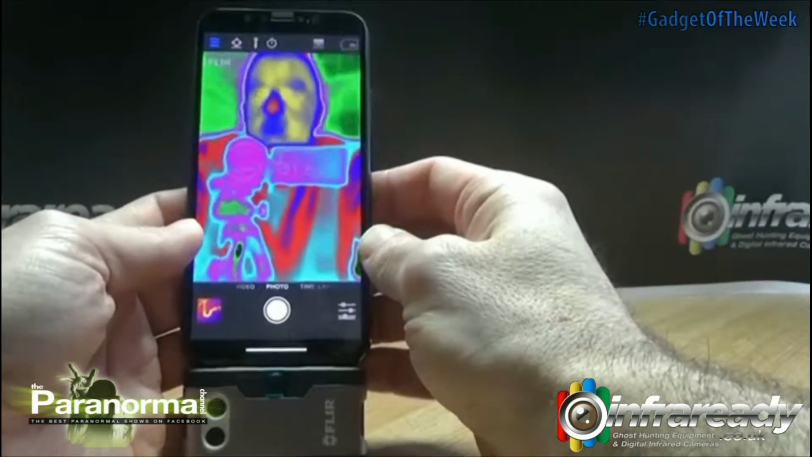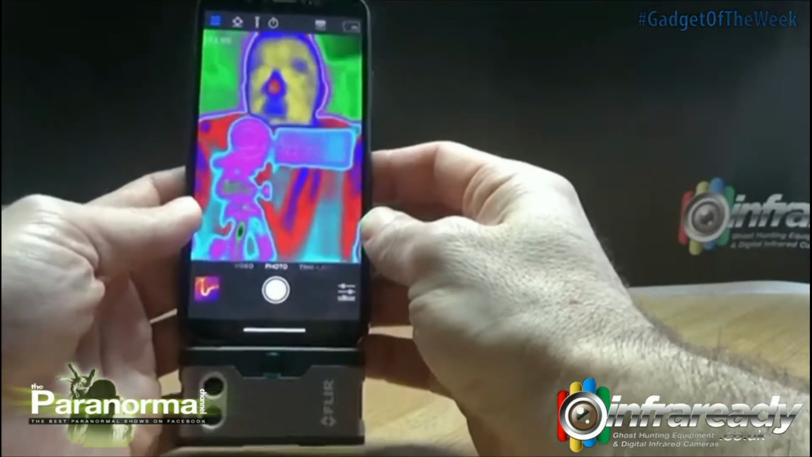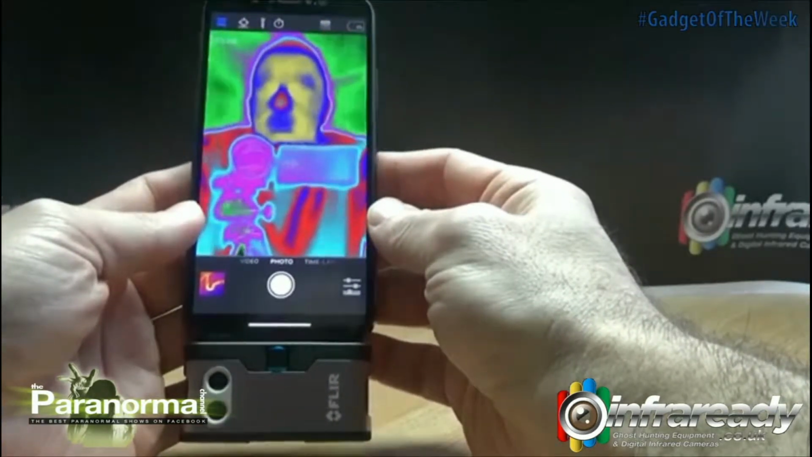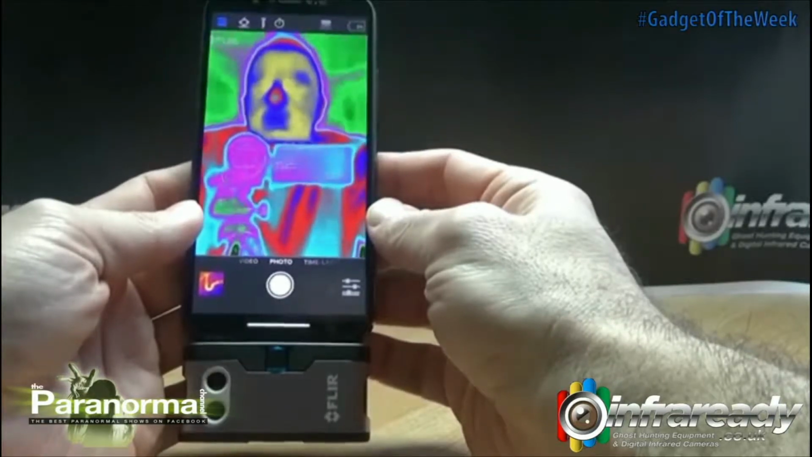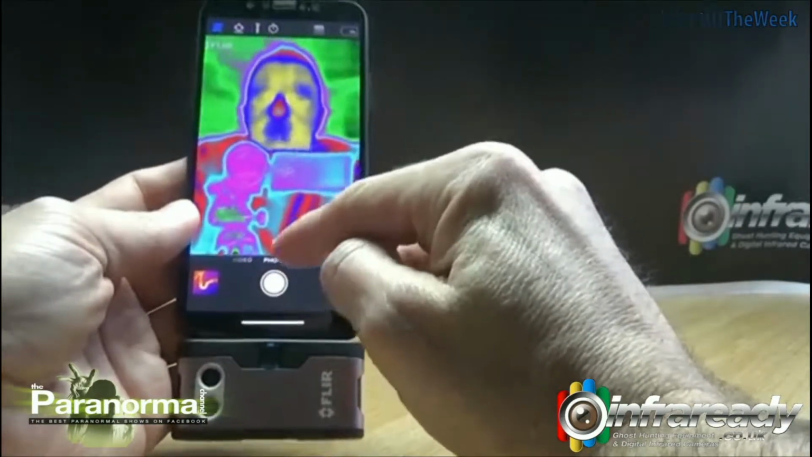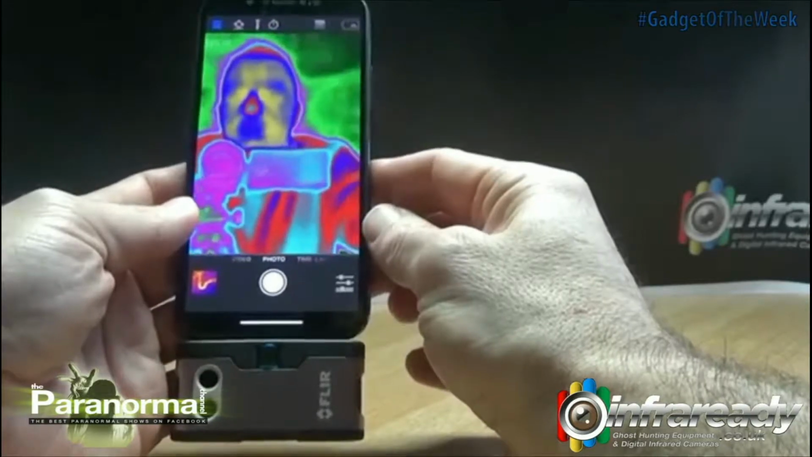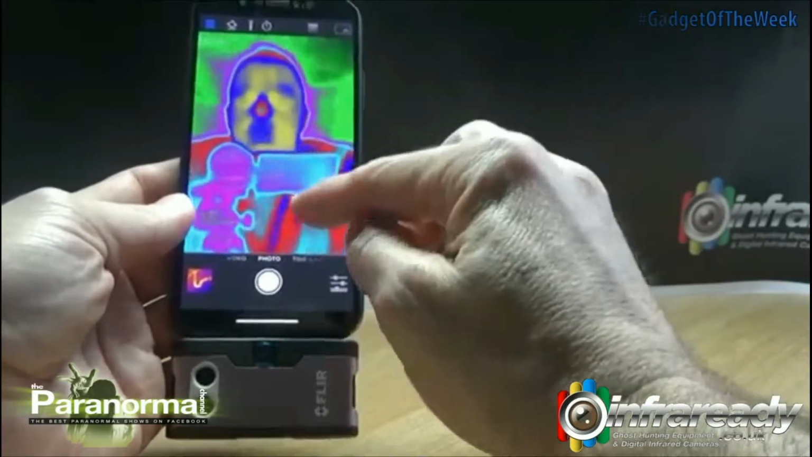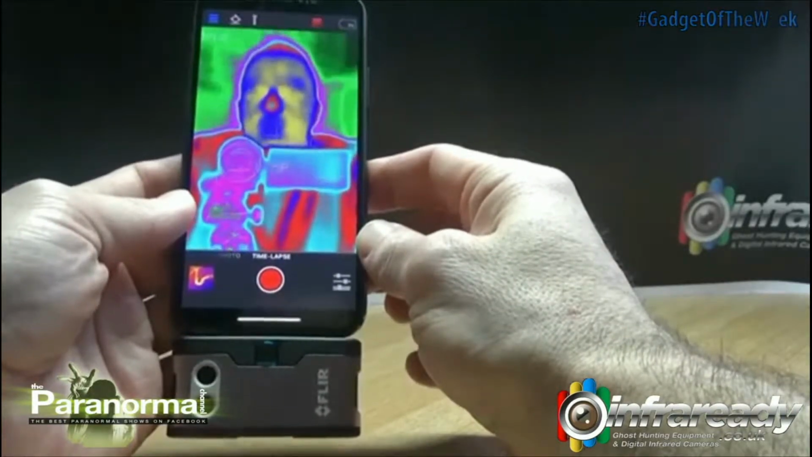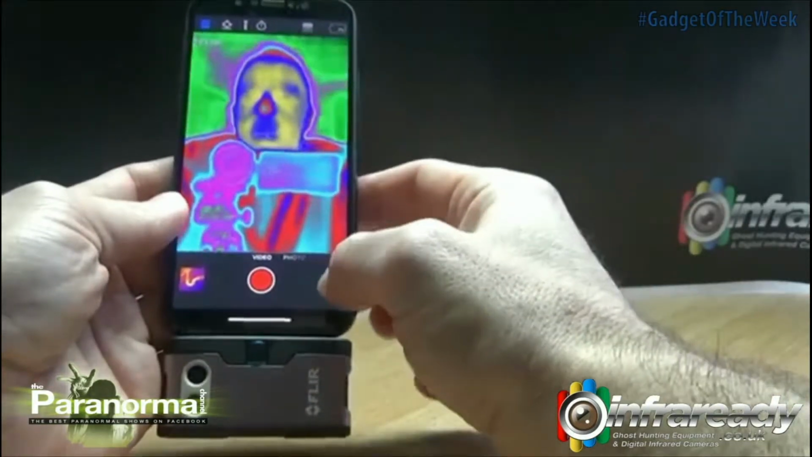These are widely used in ghost hunting, quite compact and affordable compared to some of the older type thermal imaging cameras that you used to see. Also, the added benefit of these is that, as you can see at the bottom, you can record and take photos as well, whereas a lot of the older cameras wouldn't allow that. They just allow you to view instead. And also got a time-lapse feature, so you can set up your phone and take photos at intervals to create a time-lapse movie.